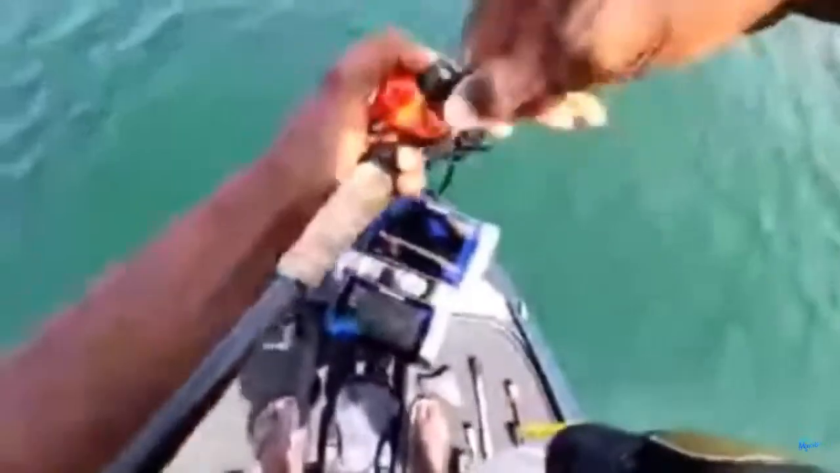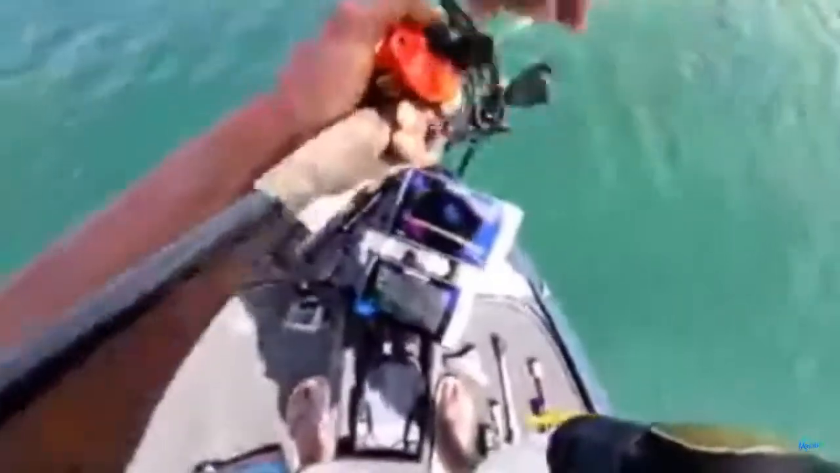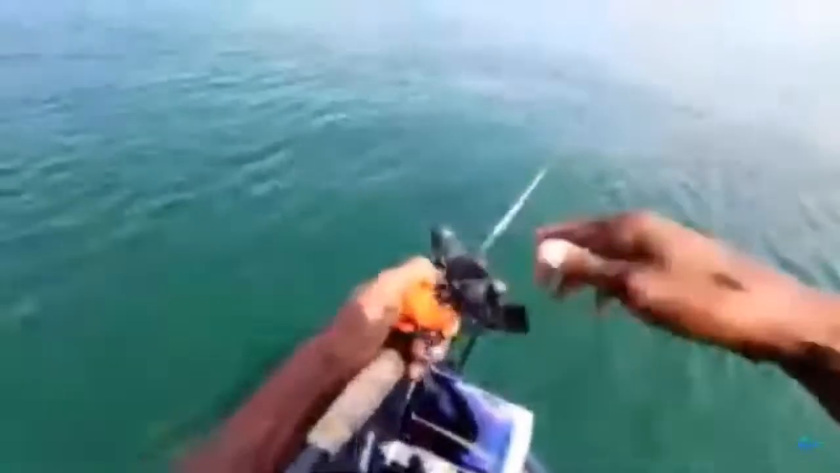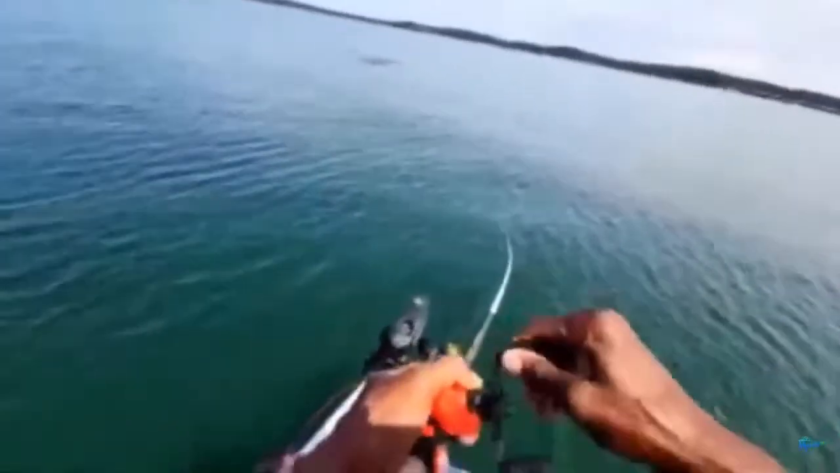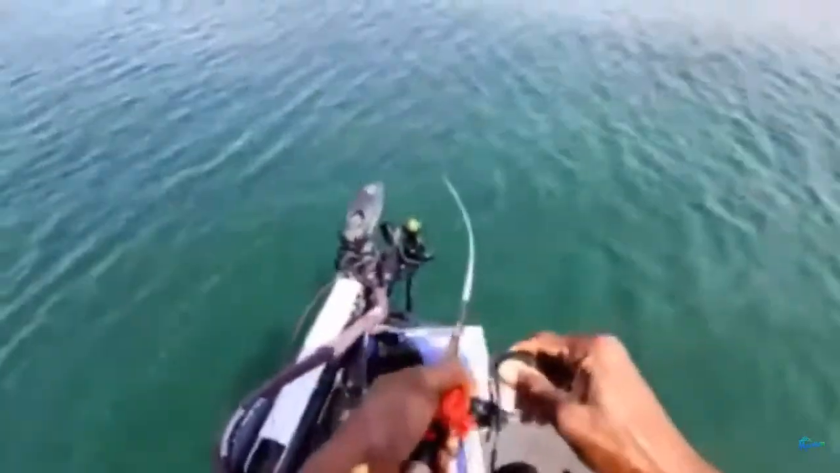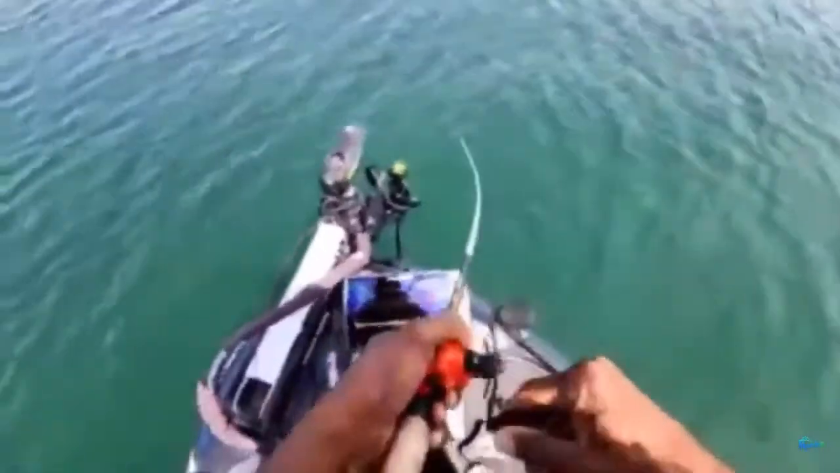All right, so here we go, guys. I'm watching these fish on that live imaging. They know that I'm out here. There they go. They're coming up. They're coming up. All right, there we go. Let's see if you guys can see that. All right, there we go. I got one. Got one just that quick, guys. All right, and that is a good fish.